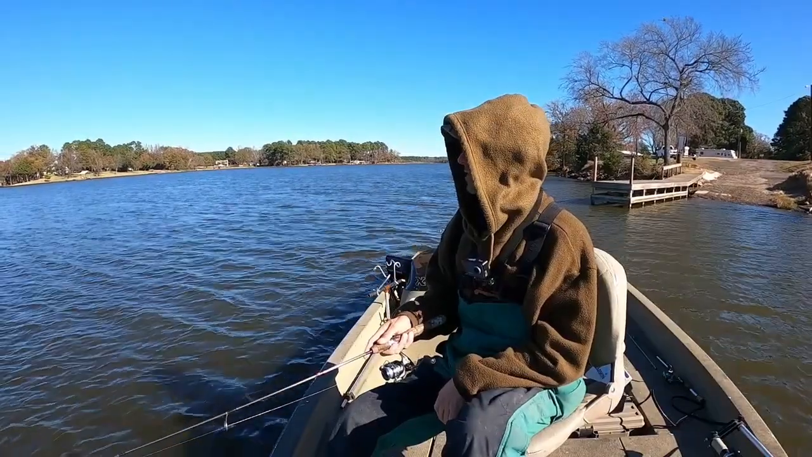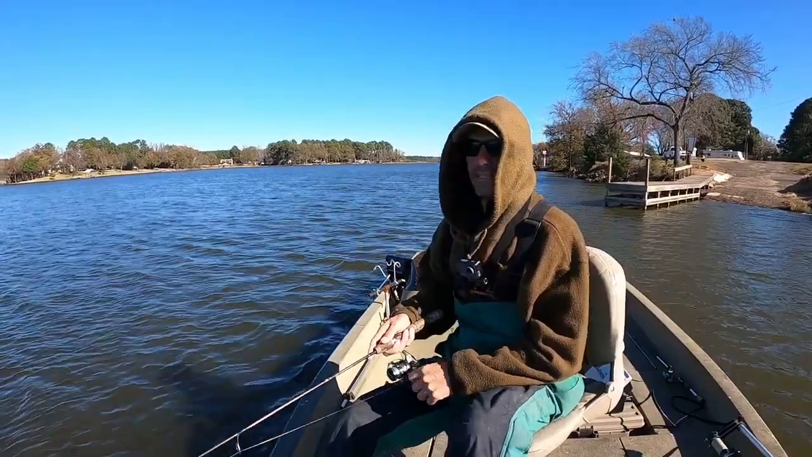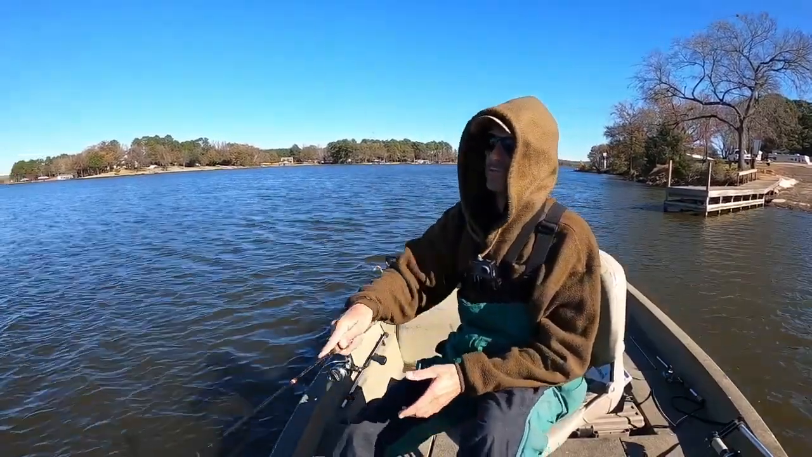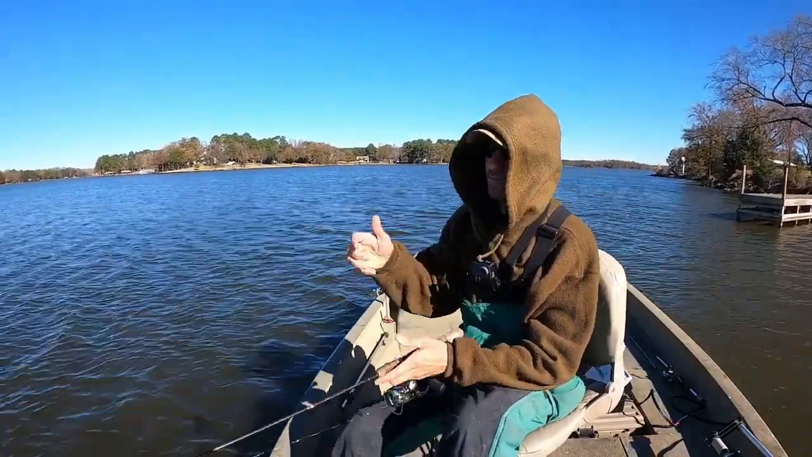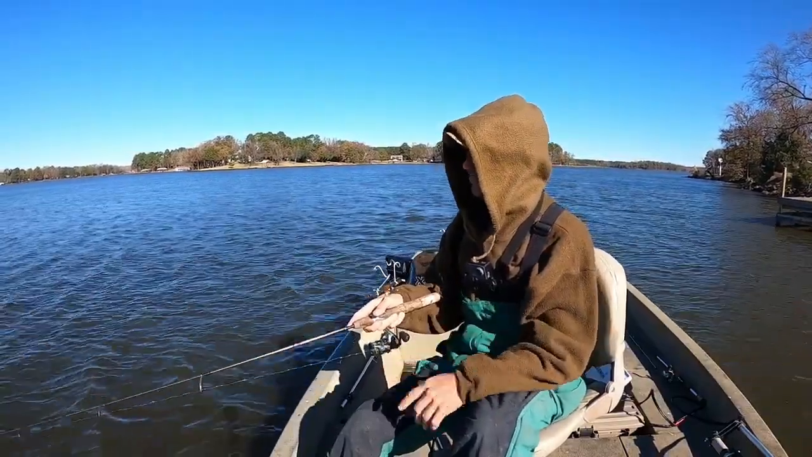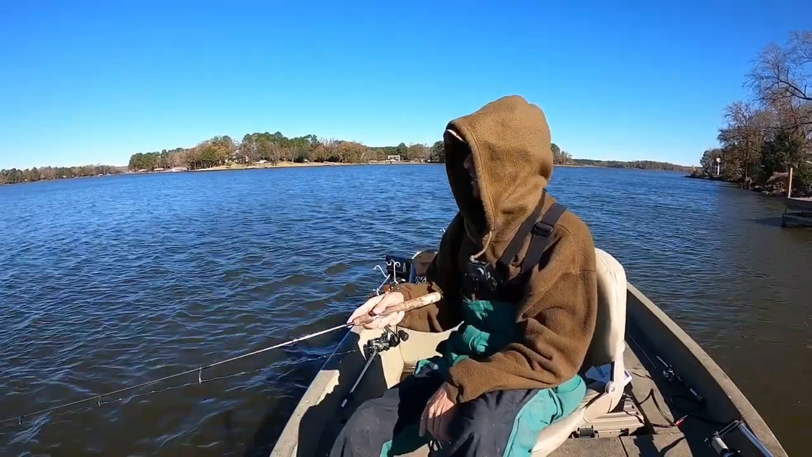I must not have thrown back in around when I didn't get a bite that time. That's another thing. They'll school up in tighter groups, and if you're not throwing right in that particular area, you may not get a bite.